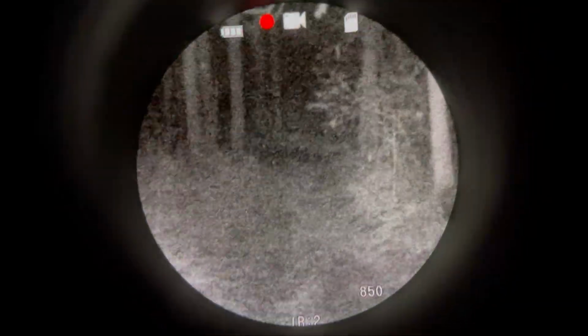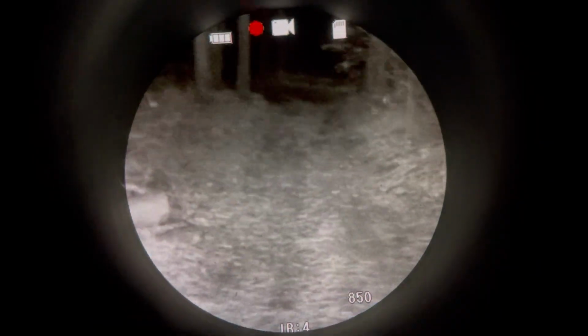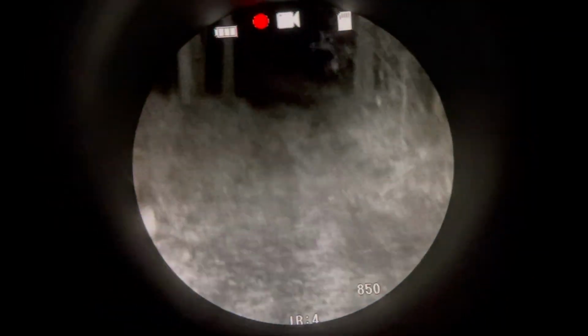Alright, so we're in the wooded area and it's dark, really dark. I would not be able to walk without some sort of illumination at this point. I'm gonna go IR 1, IR 2, 3, 4. For video's sake, I'm gonna walk with IR 4. What I want to do is, and I'm gonna try to keep it as steady as possible, see how feasible it is to walk with this thing.